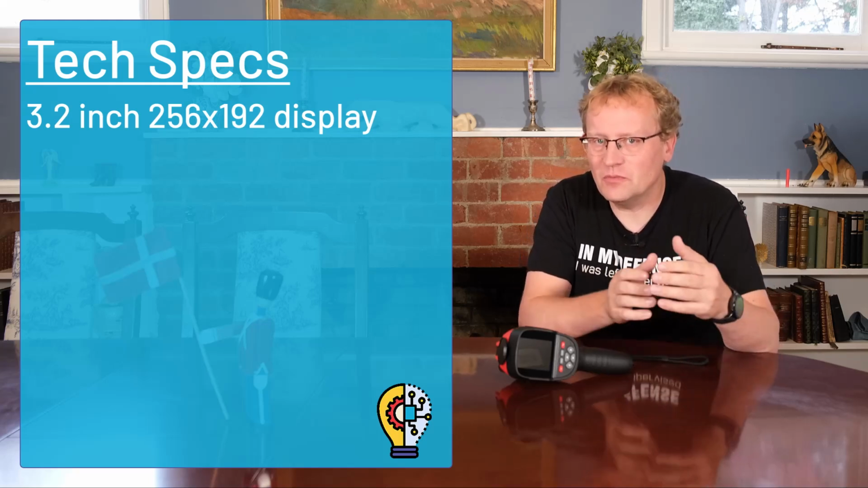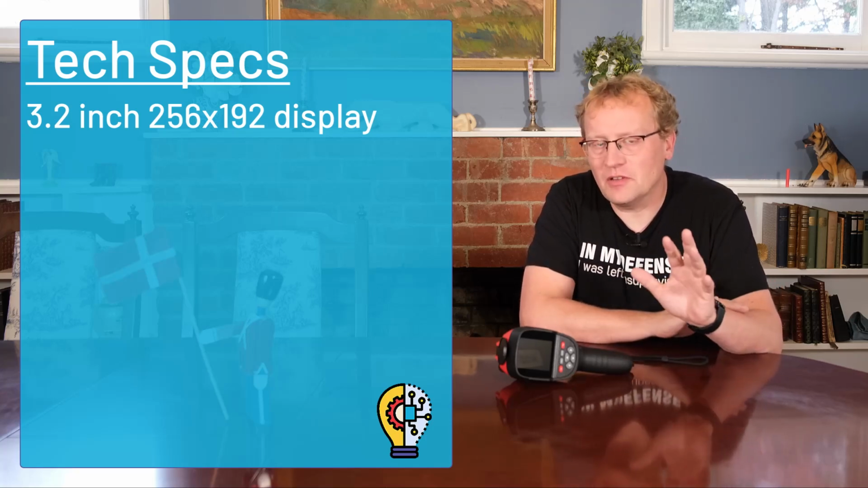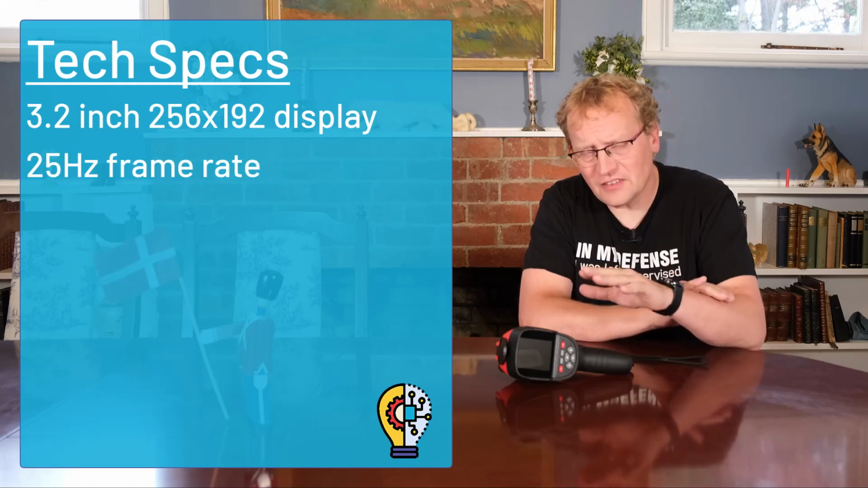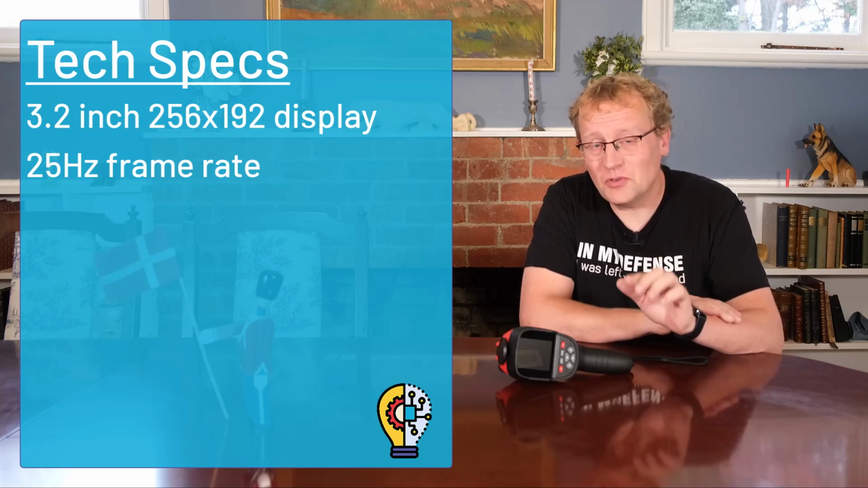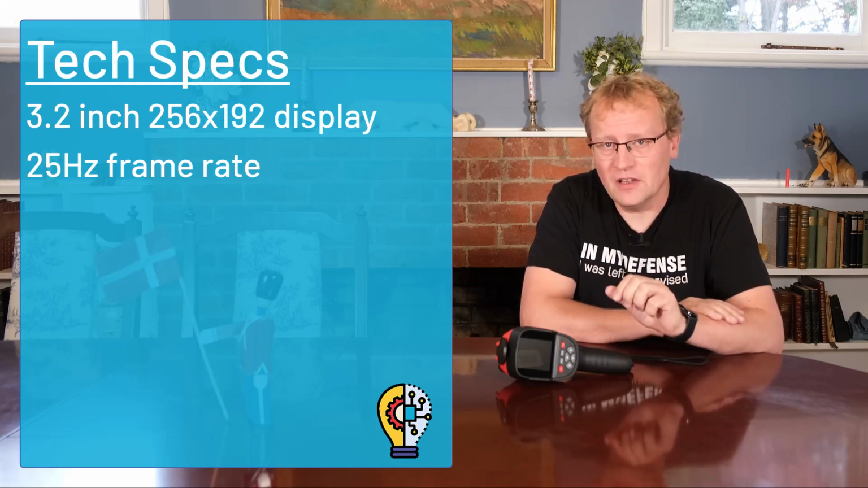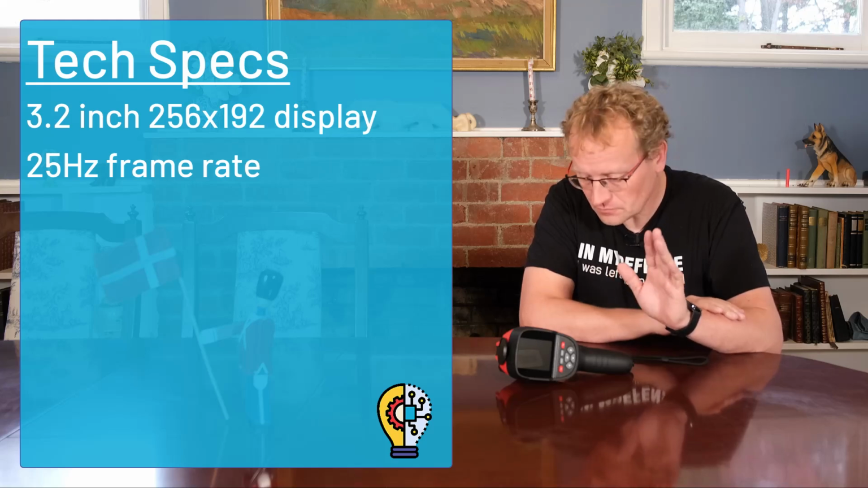Like, we have phones with thousands of pixels, but it's not bad for a thermal camera. I've looked up some of the others. The Topdon was about the same, I believe, and it has a 25 hertz refresh rate, or frame rate. So that's actually pretty usable, and I'll show you that as we go through the examples and the testing. It's very usable.